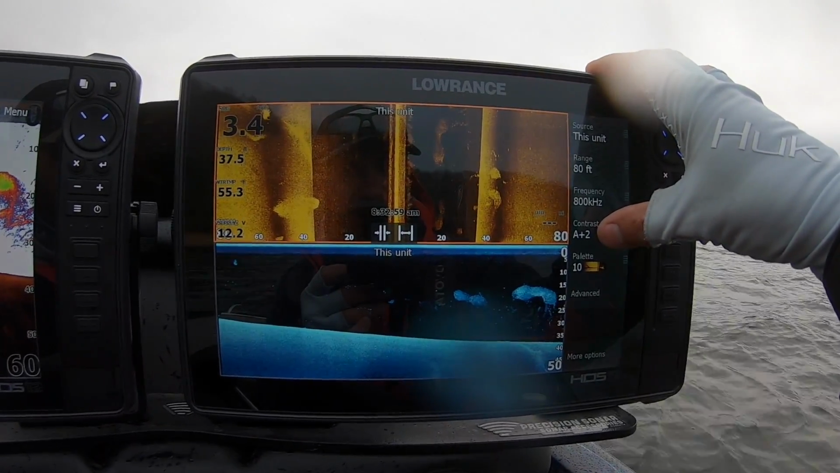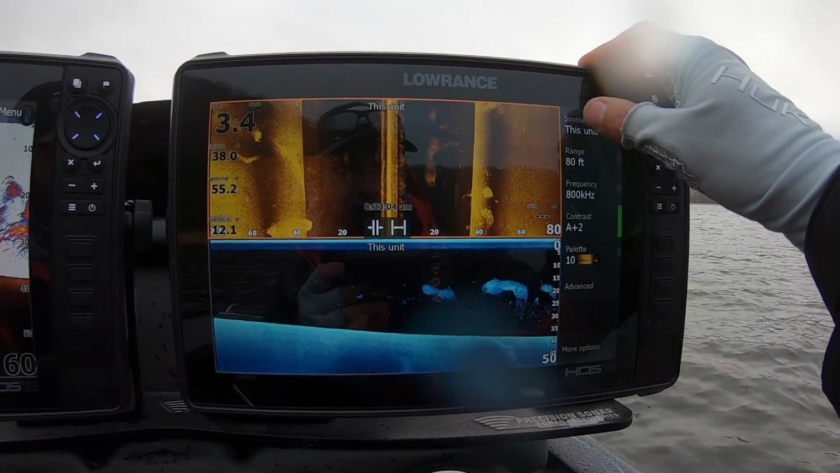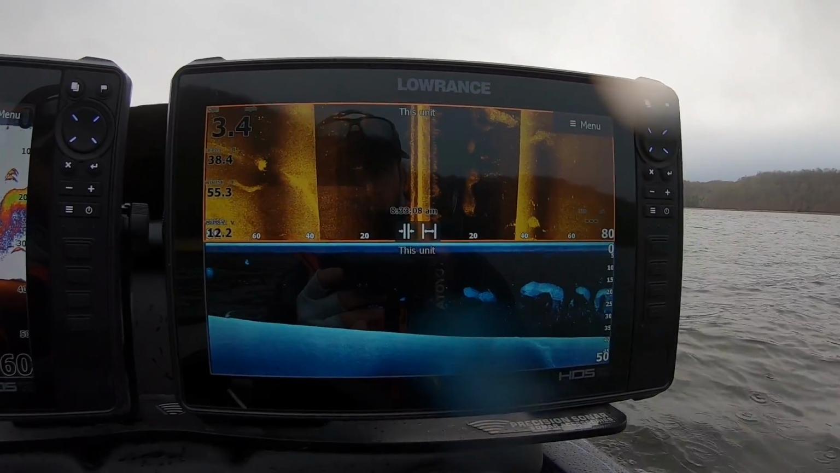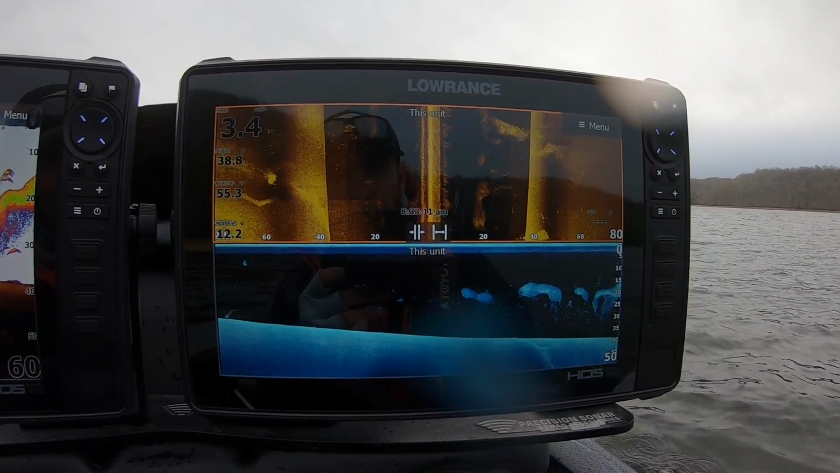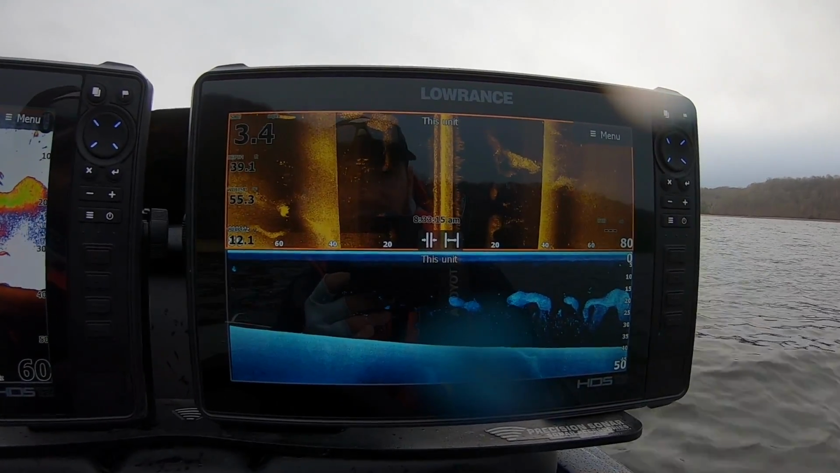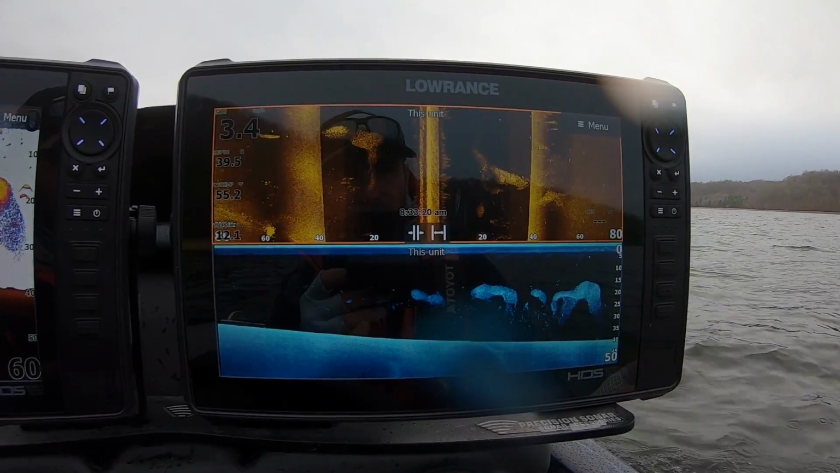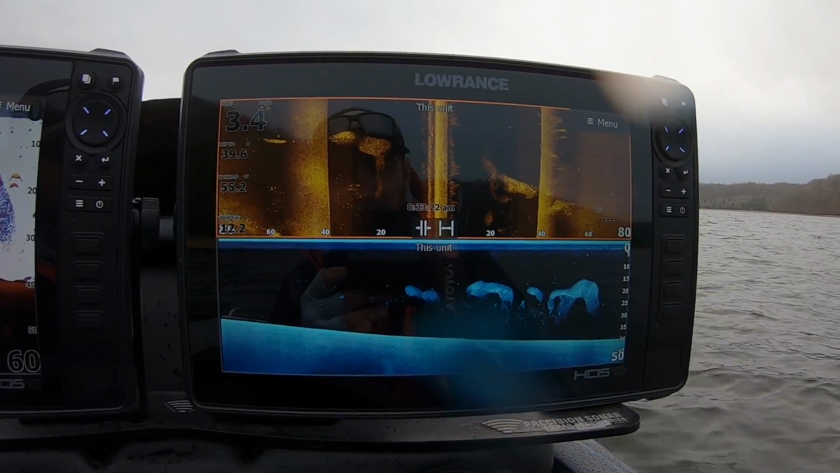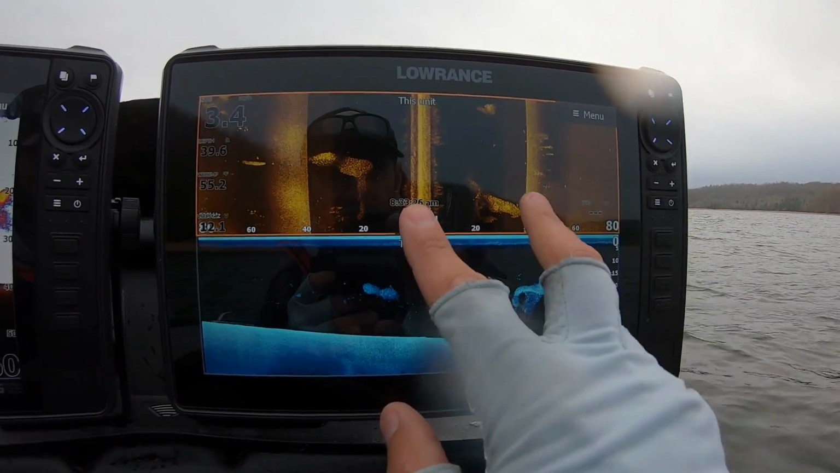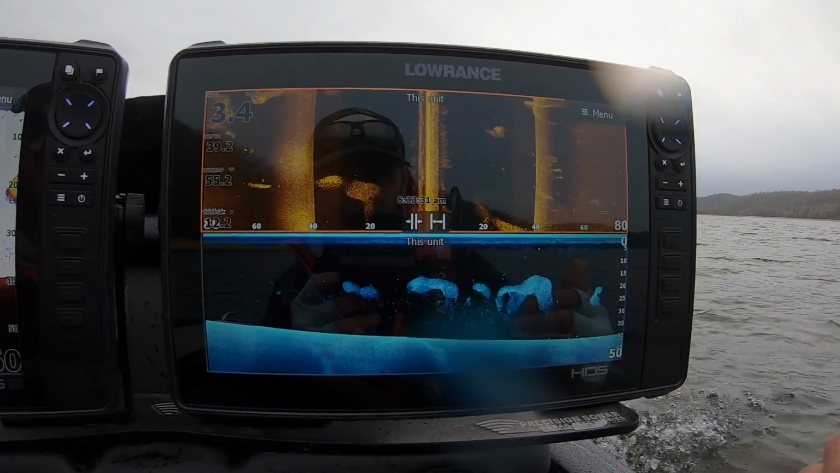I've got my contrast set on auto +2. I run palette number 10. And I've got it set on 80 feet on either side. I vary from 80 to 100. A lot of times if I'm looking for isolated structure, I'll run it on out there to 100. I have even run it on out there to 120. When I'm looking for crappie, I like to leave it on 80 because I still get good detail. The further out you go, the less detail you're going to be able to see. The closer in you get, the more detail you're going to be able to see. So keep that in mind.